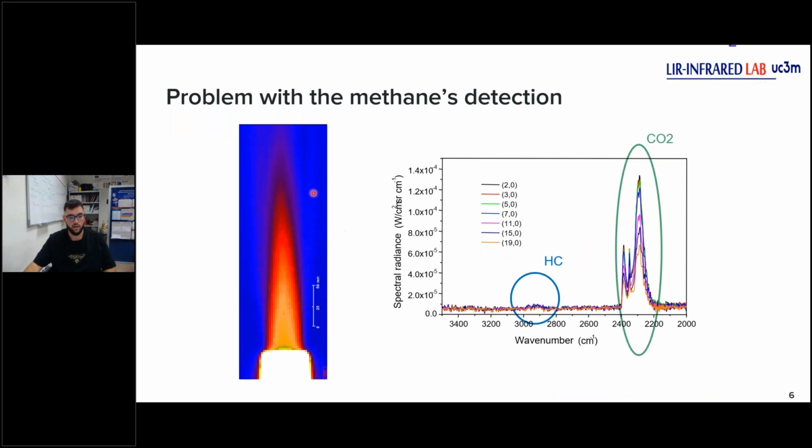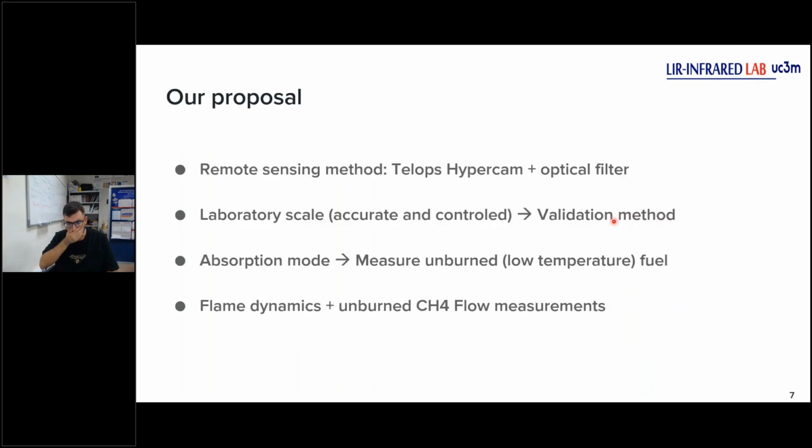Here we have a flare and a spectra of the flare. With the blue circle, we have the signal of hydrocarbons, and in the green circle, we have the signal of the carbon dioxide. So the problem is, if we have to set the integration time to measure that, this signal will saturate our detector. Okay. So how will we solve this problem? Because there are interesting results in all of these studies, but our proposal can be divided into different points.